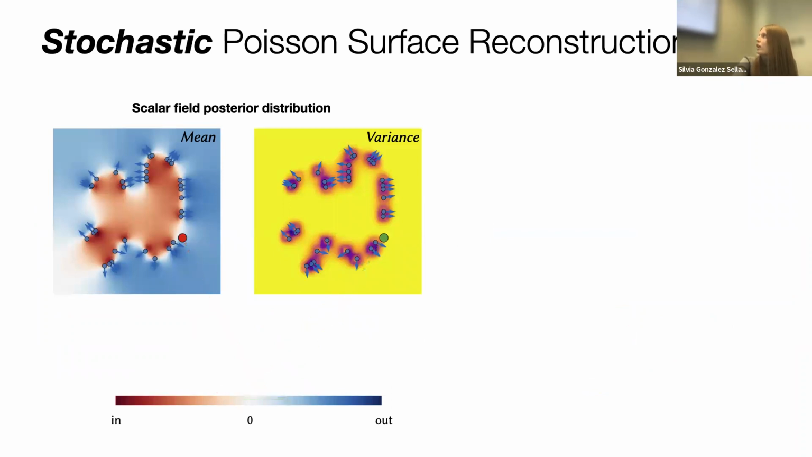And if we change the point, we get a new mean and a new variance, which gives us a new Gaussian. Points that are very near the point cloud, so very close to the data, will have very small variances. So we'll be more certain of what the scalar value looks like at that point. While points that are far from the data will have higher variances, leading to wider Gaussian distributions.